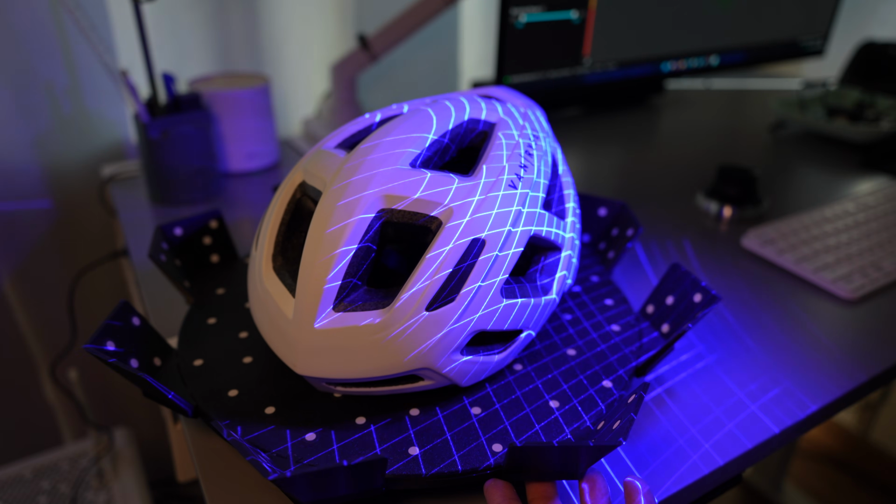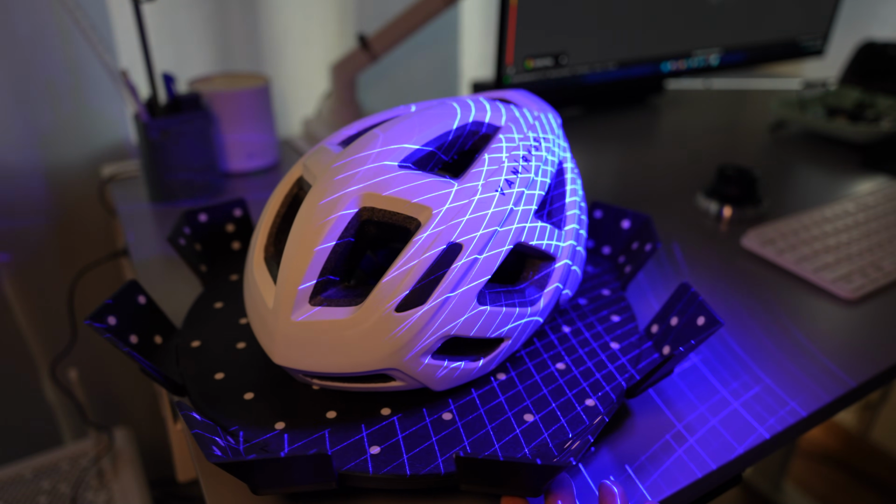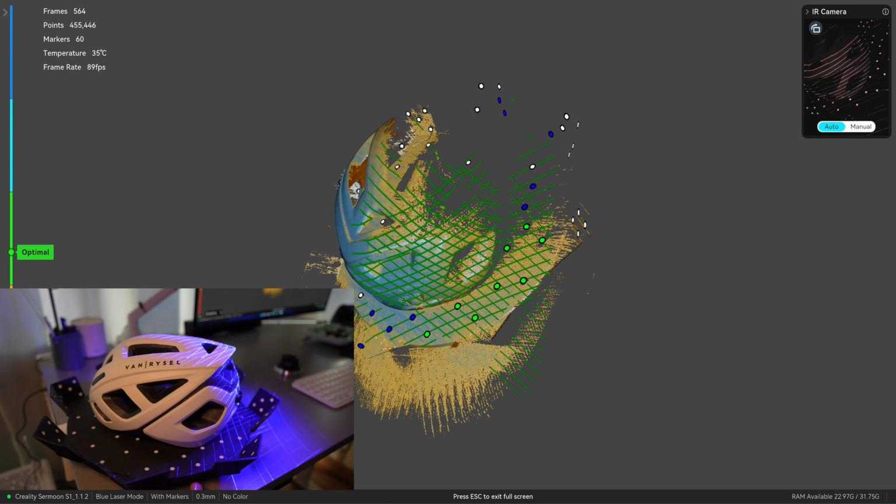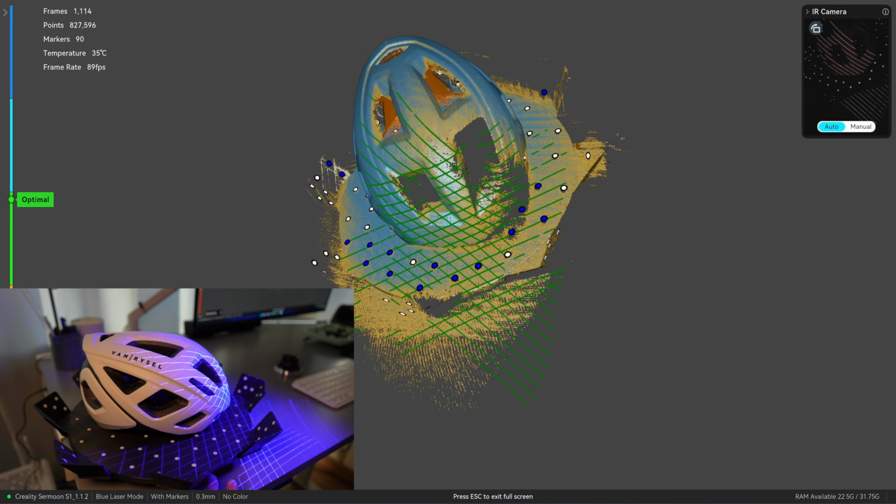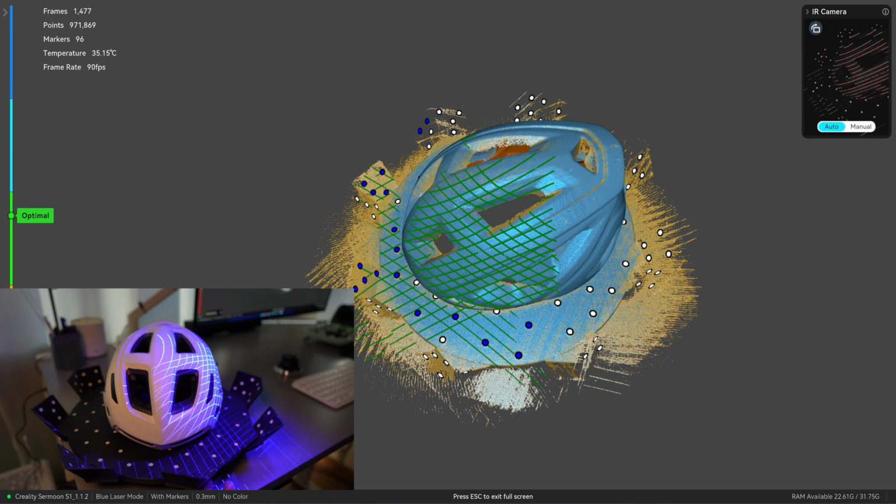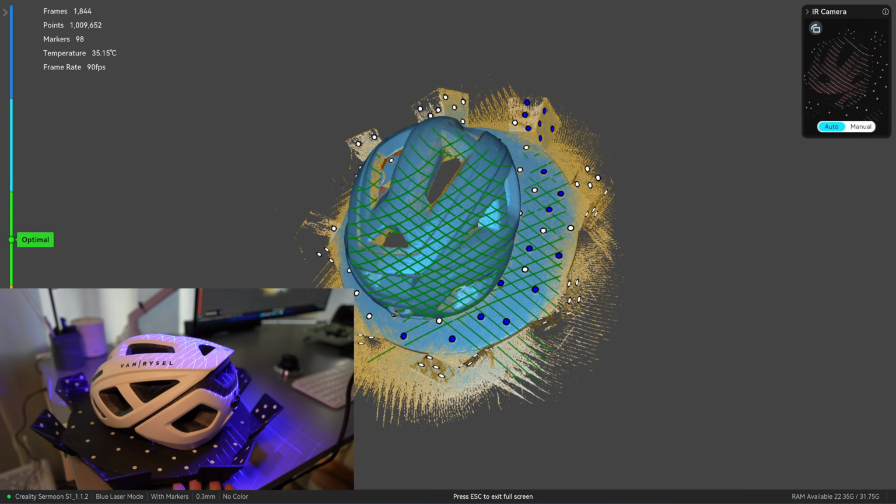For objects about the size of a helmet or even bigger, like a full-face motorcycle helmet, you don't really need to stick markers on the surface. Just place it on the turntable and start scanning. That's why markerless scanning feels kind of pointless for desk-sized objects.